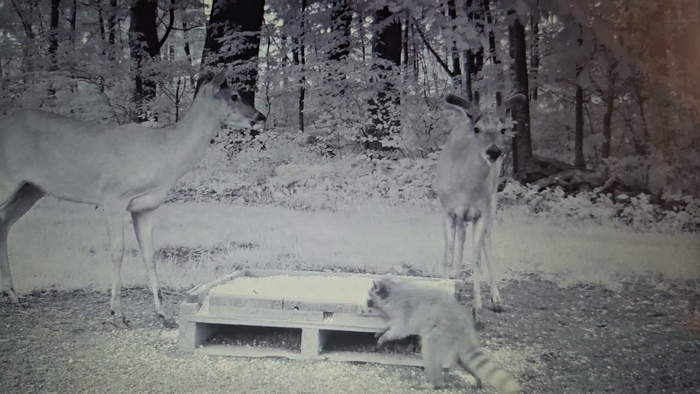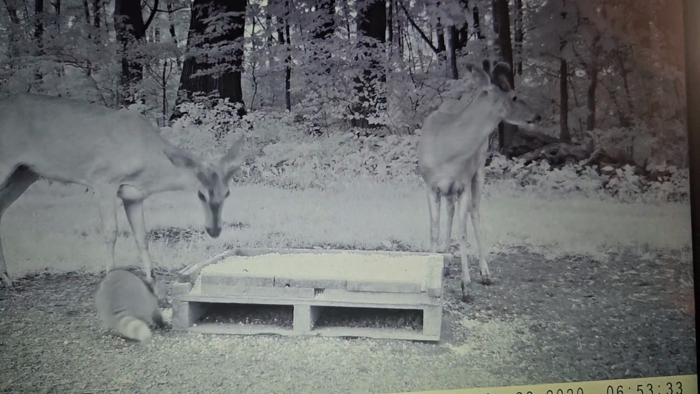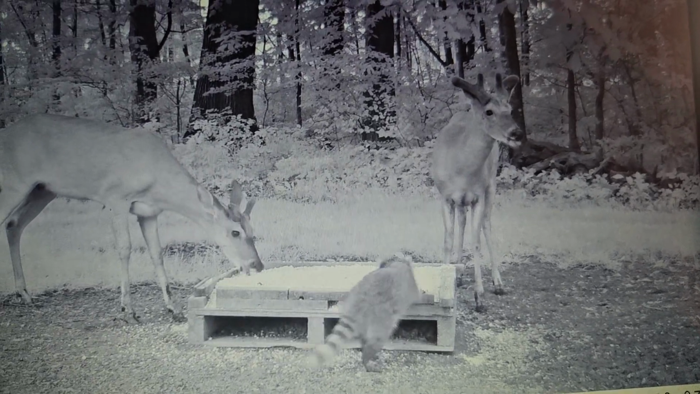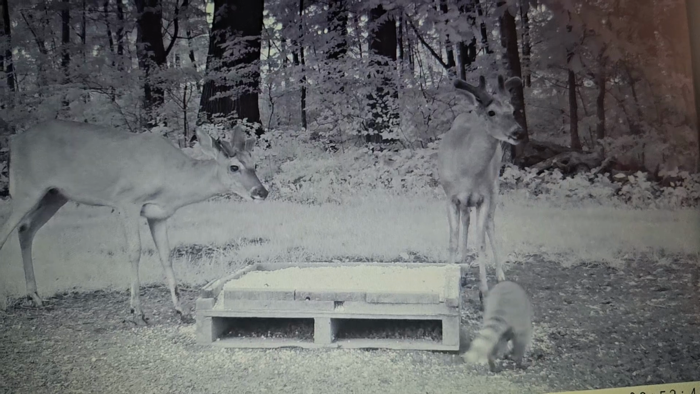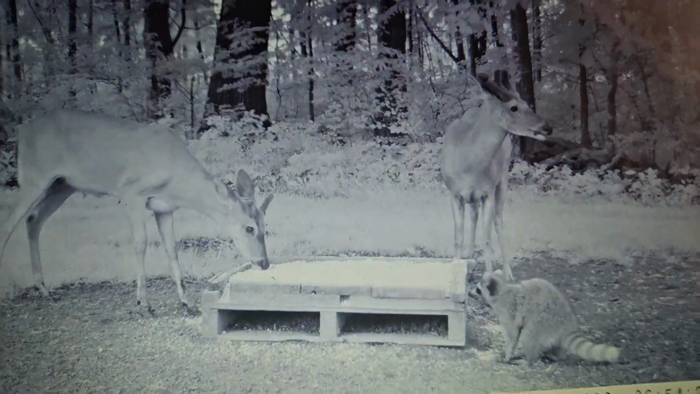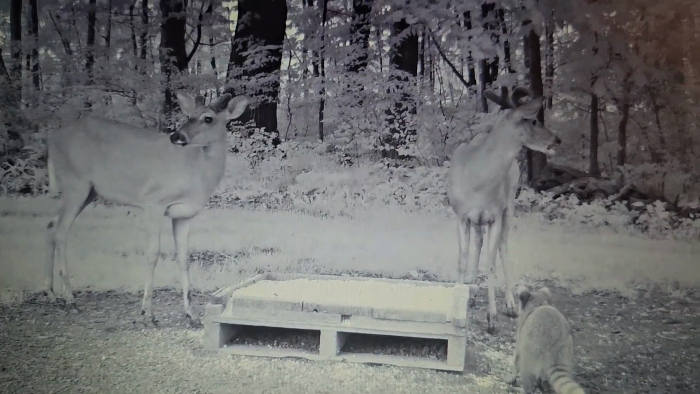Now you're going to see some bucks. That's a nice one there. That's probably a 3-year-old buck. I think it's Tyson I had from last year. I'm not positive, but it's a good possibility it's one of my hit list bucks. The other buck could be 3. It's hard to tell.